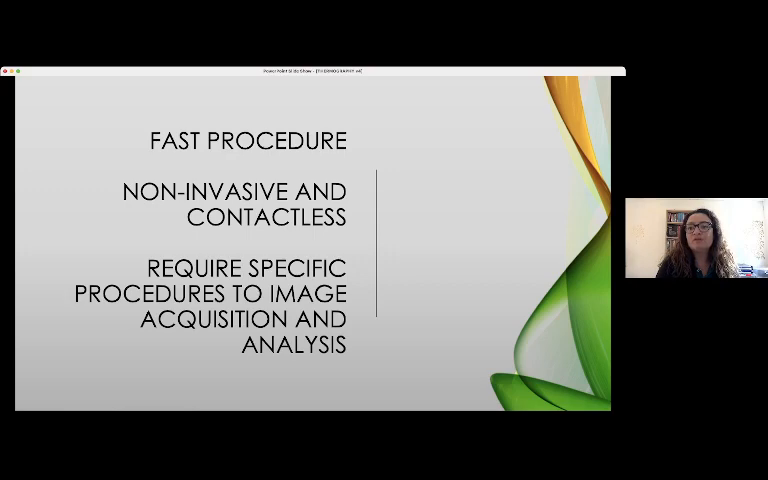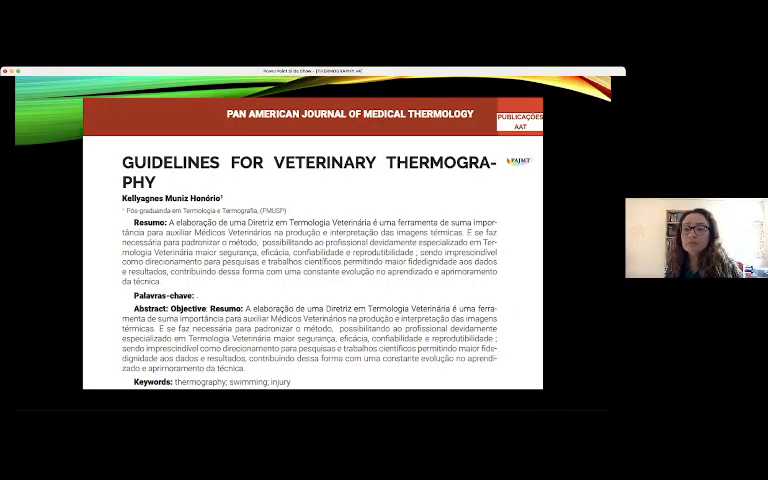So, thermography can be performed after a treatment or procedure so that we can know how we are doing. I recommend two articles to understand thermography and the procedures to conduct an examination.